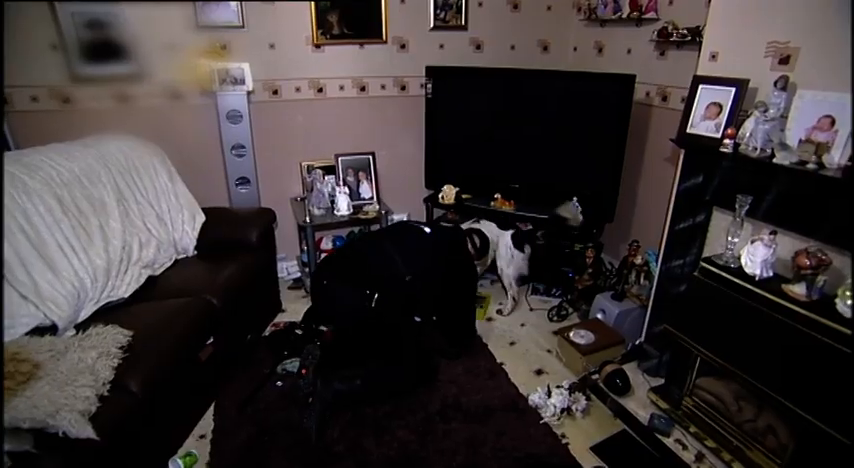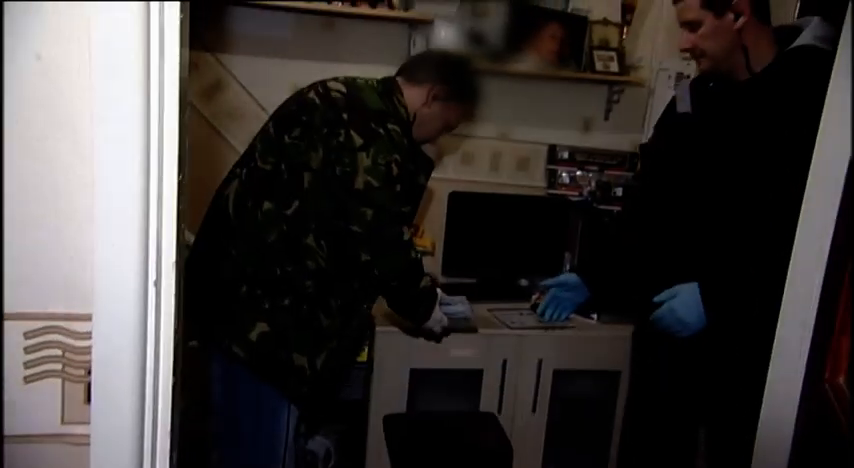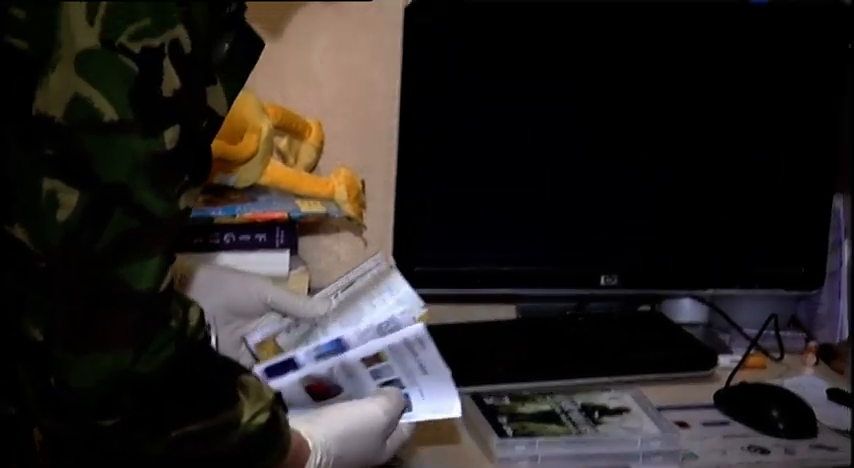Murphy's tail is what PC Lawman keeps an eye on. Murphy. Find it. He's saying these here. Can somebody just have a look in those, please? Murphy doesn't want to play with the video games. He just wants them checked out.